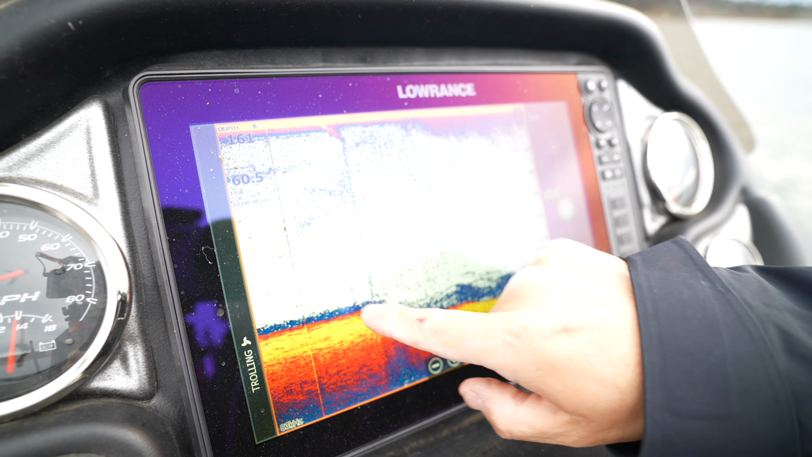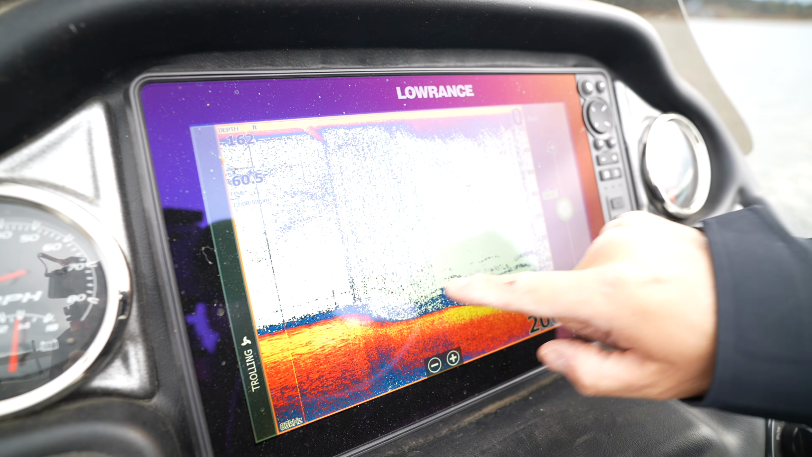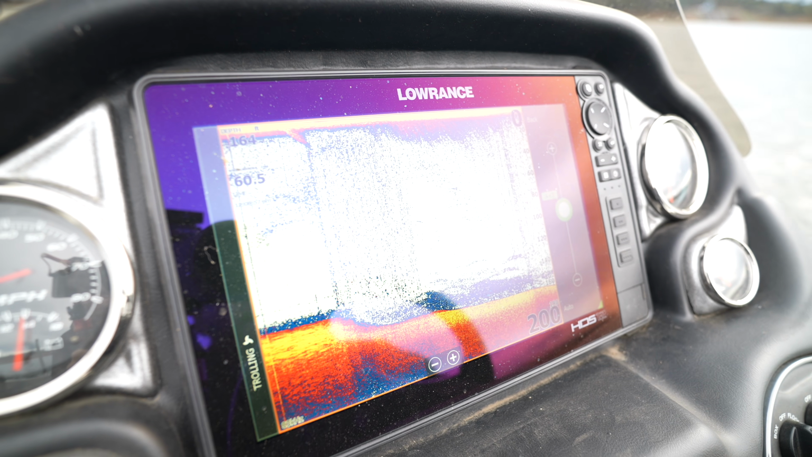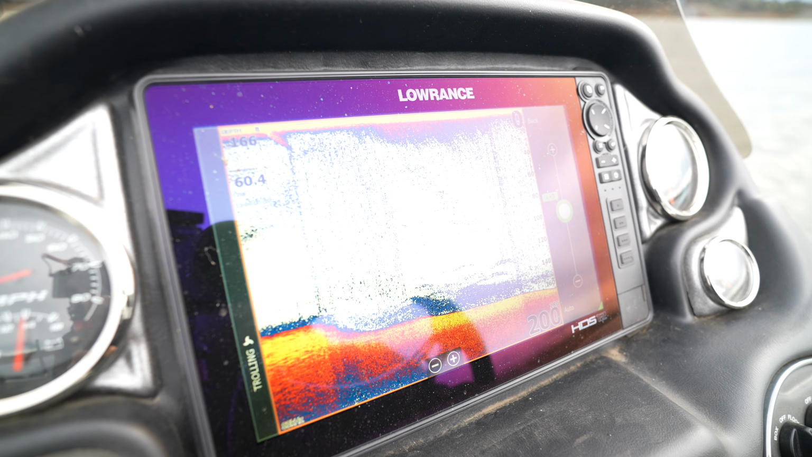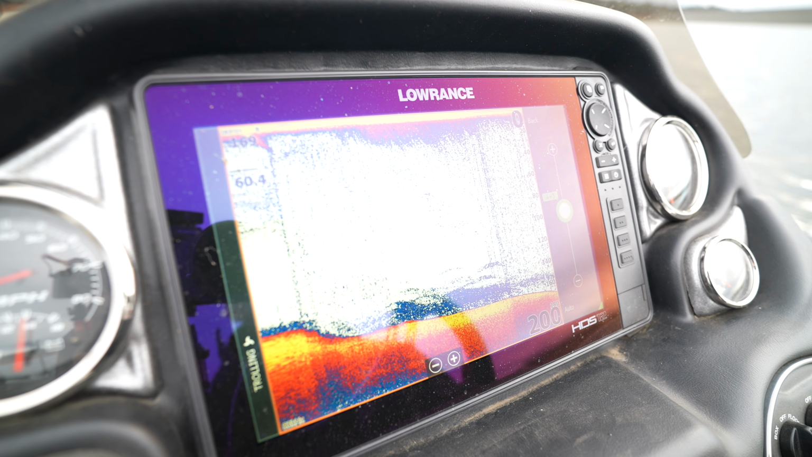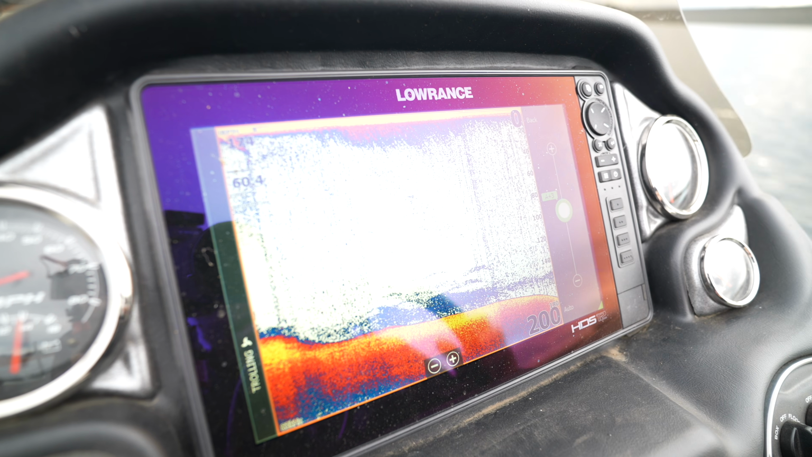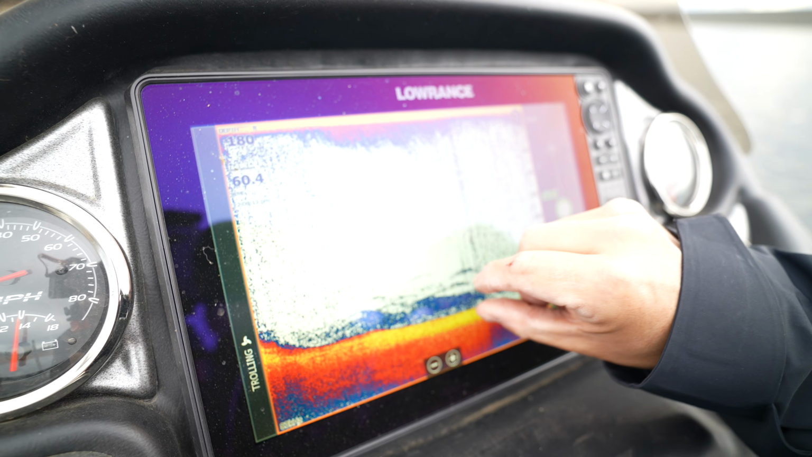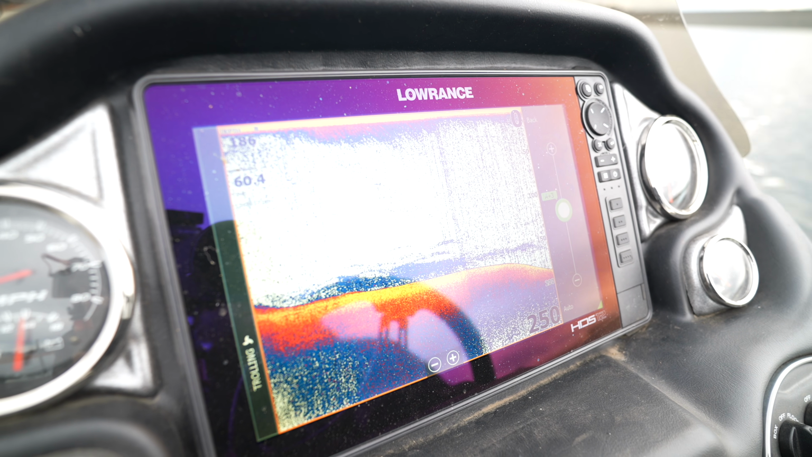See now, from what it looks like to me, that's either a temperature break or that's a bunch of bait down there in 140 to 160 feet of water. We're in 160 feet right now. I'm gonna get out even deeper, maybe to like 200 feet of water, and see if there's a gap between the bottom and that blue fuzz right here. If there's a solid streak of blue fuzz, I know that's where that thermocline is right now.